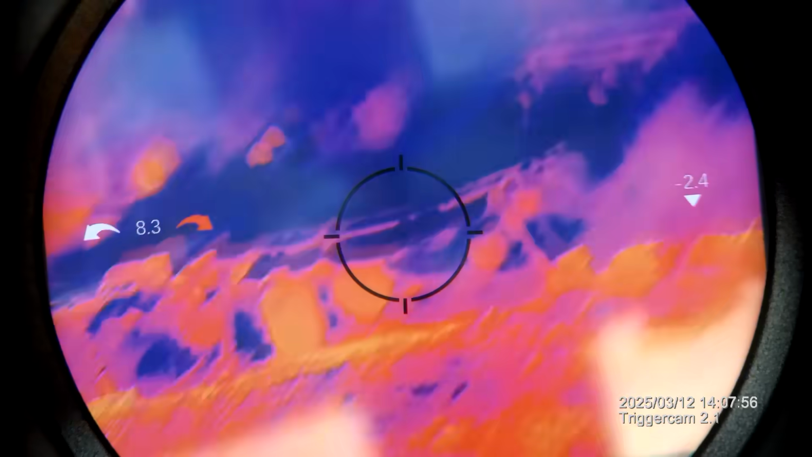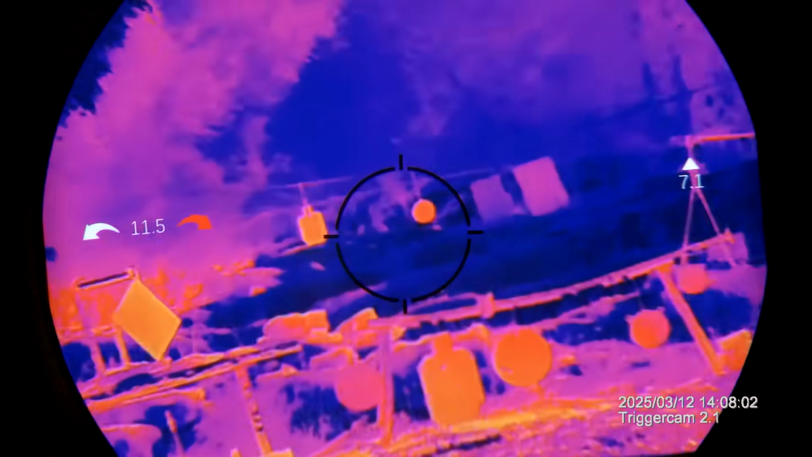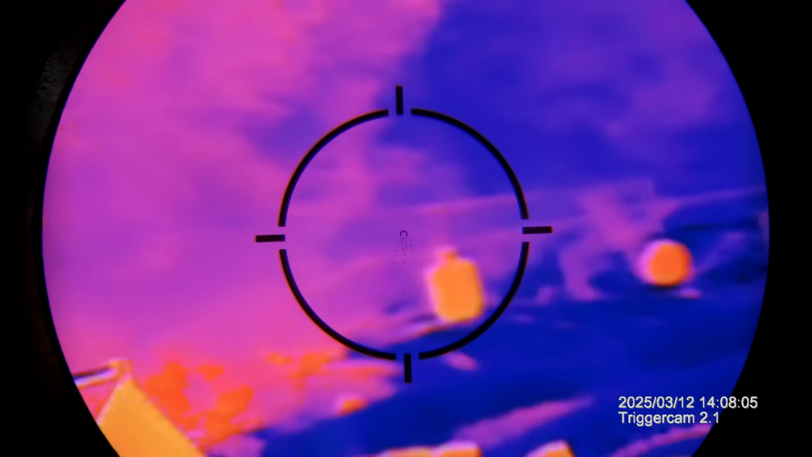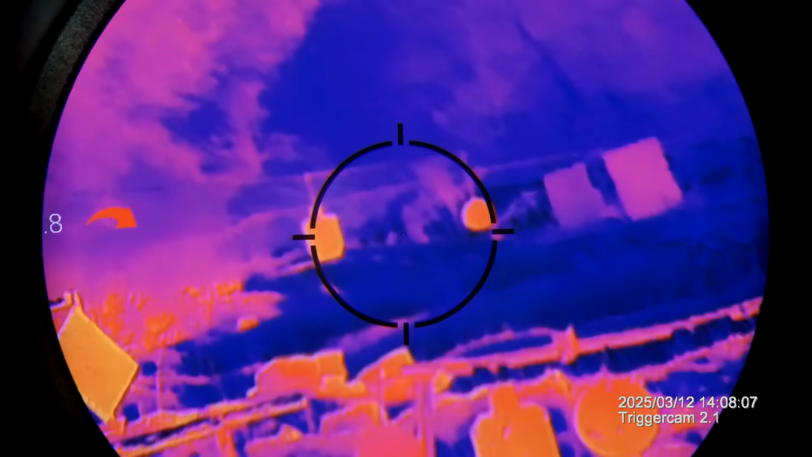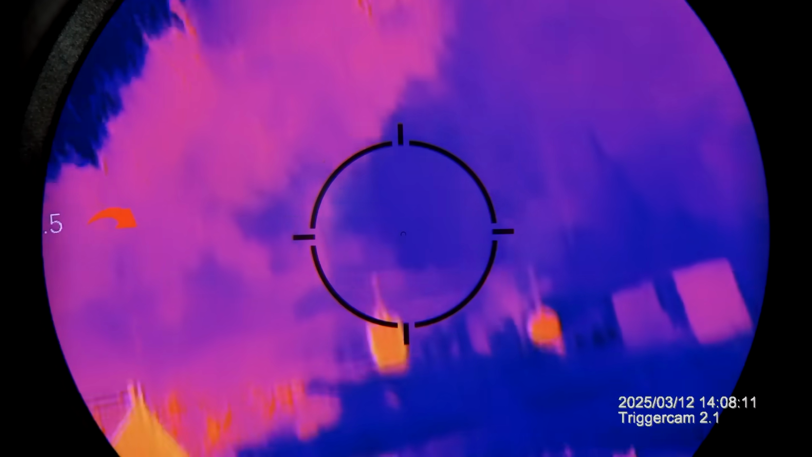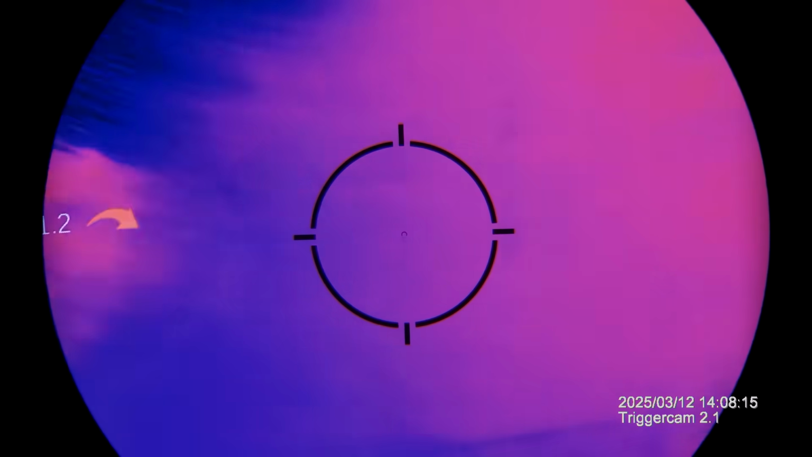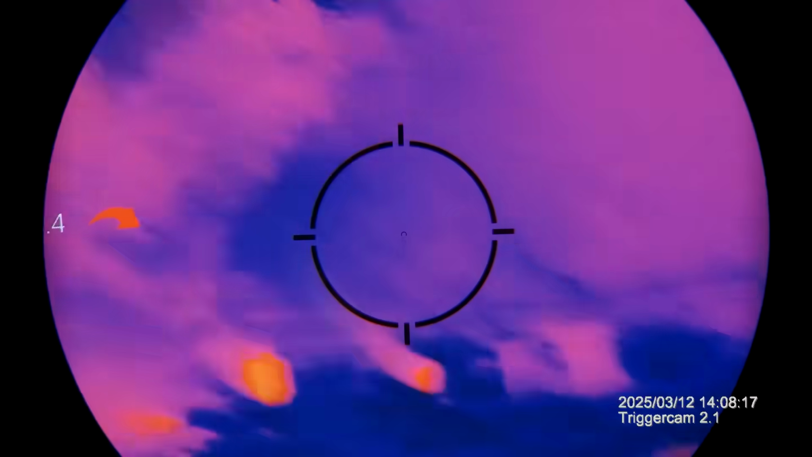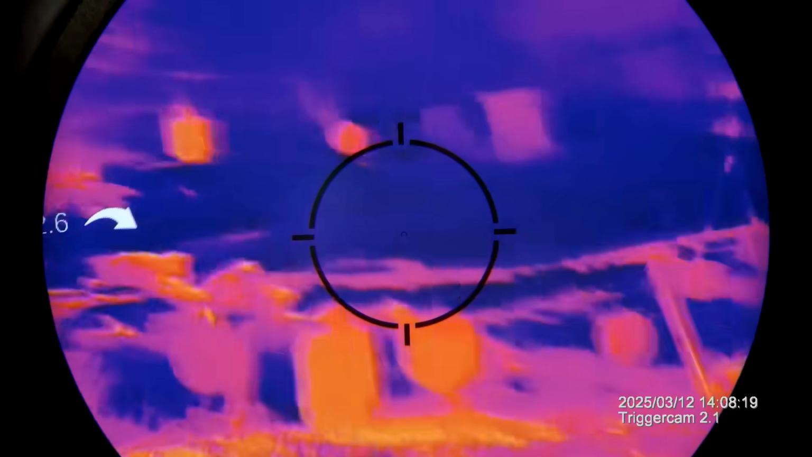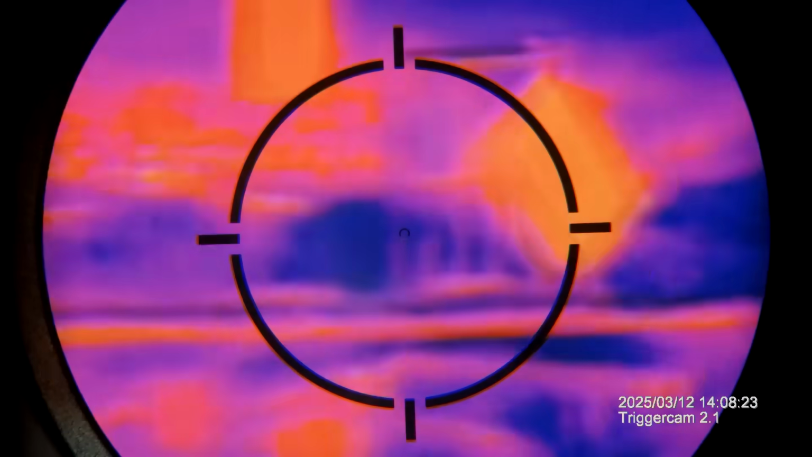So I'm gonna zoom in with the reticle just so you can see how we're filming through my reticle on the LPVO. So let's just get that steel there. Should be able to hit it, huh? Oh, you gotta load it. Now this is on what? 3 power zoom on my LPVO.